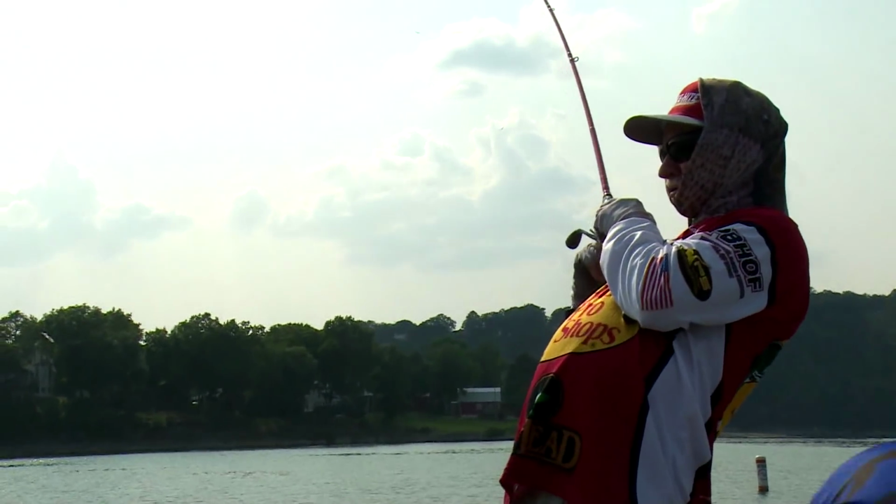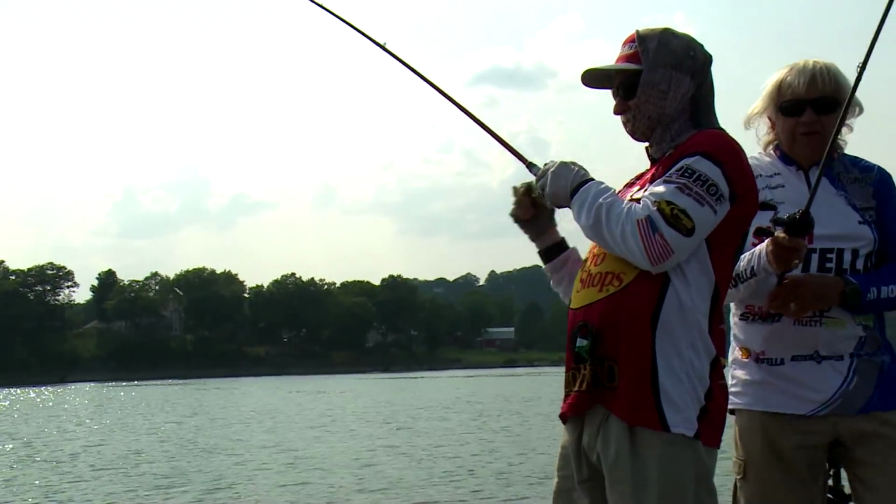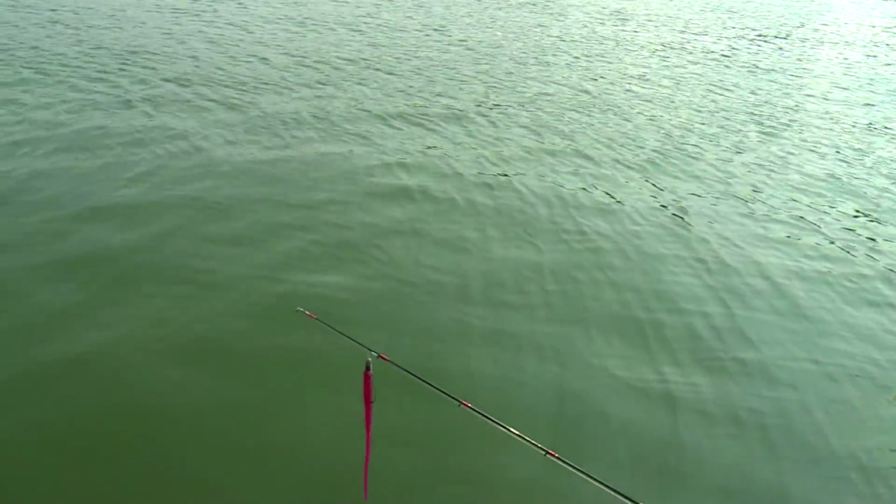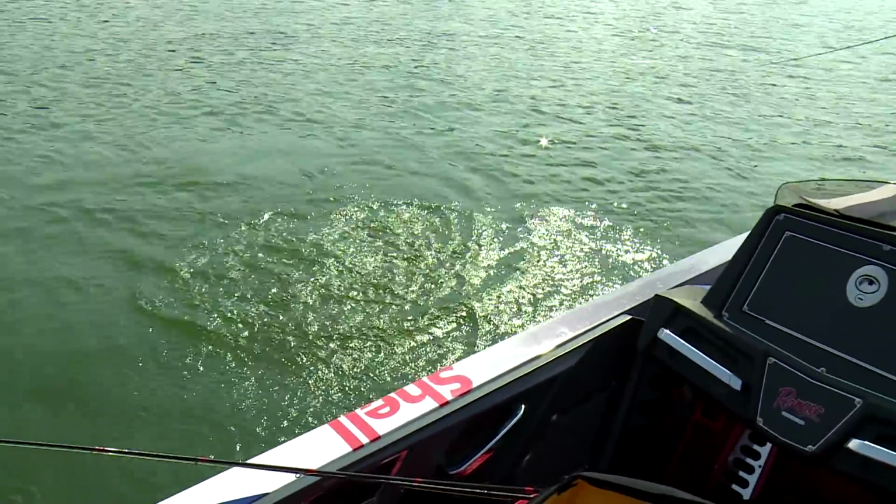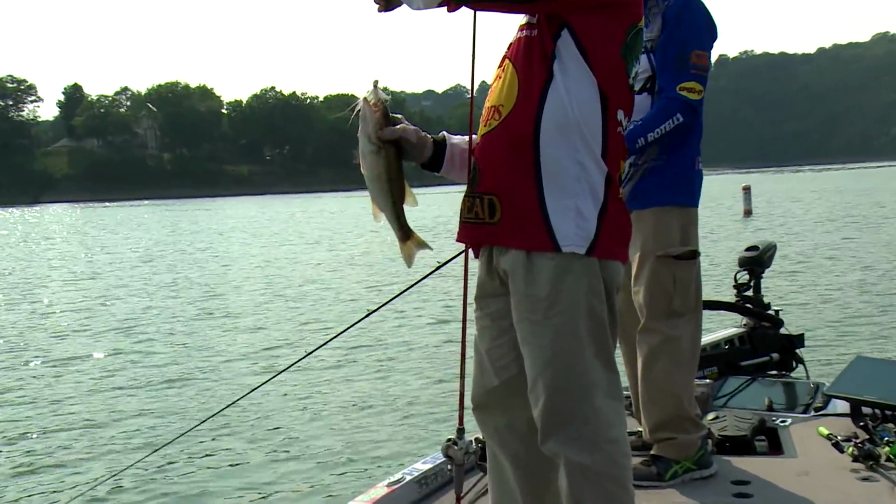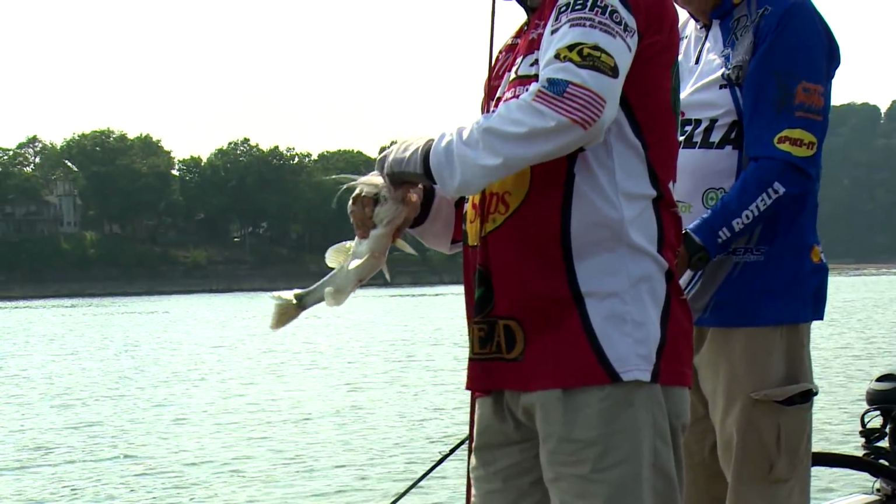Put that hair jig on first cast. I caught him with all those around that buoy. There's a bunch of them around that buoy. He's not a big one, but he's a good one. Wait, I'm gonna let you go that way. Oh, he's not a bad fish. Spotted bass. Yep, nice spot. Fat little rascal. There was a lot of them right around that buoy.